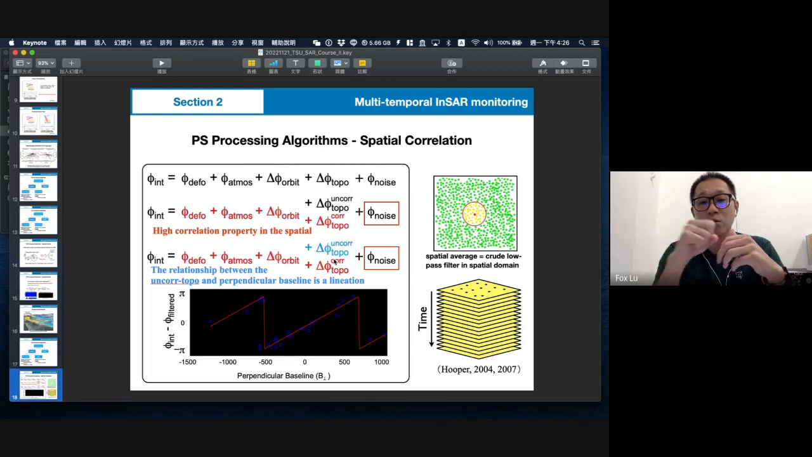So we pick these two, and then find these pixels in the whole time series. They should be constant so that we can choose this PS. This strategy helps us pick out more pixels.